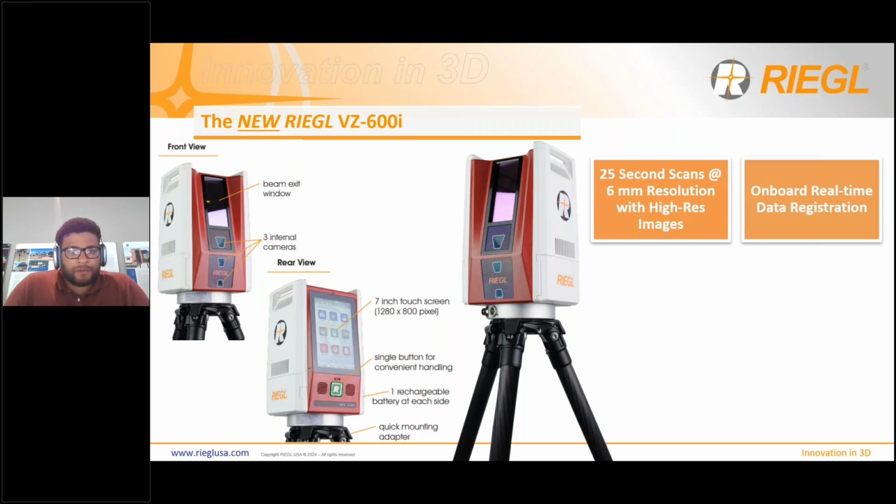Next key feature with the 600i is onboard data registration in real time. I'm going to talk more about what that is later, but it's a very important key feature on the scanner that saves our users a ton of time, especially out in the field and back at their desk. Next is going to be its IP rating.